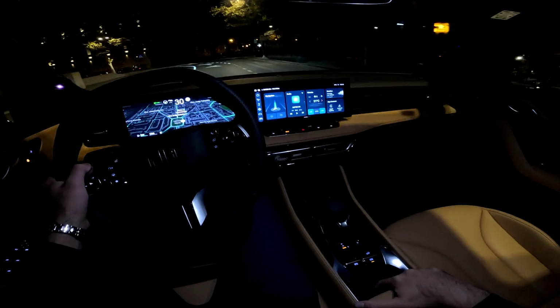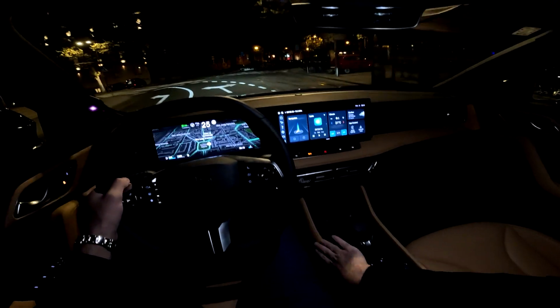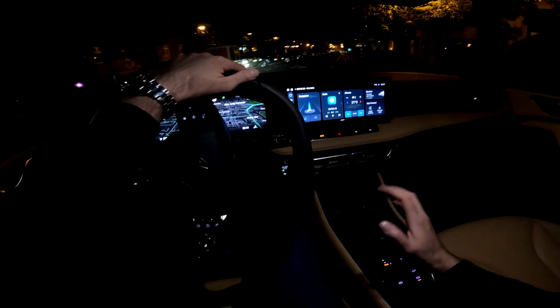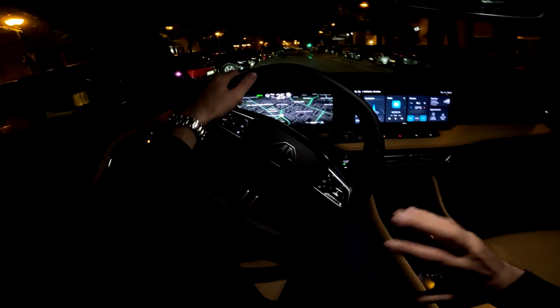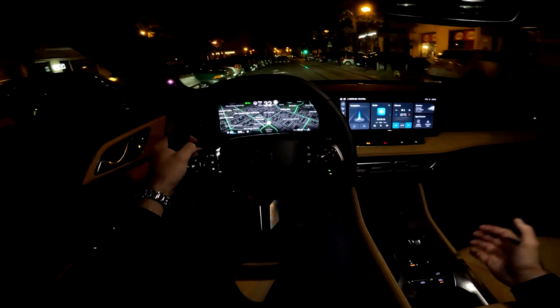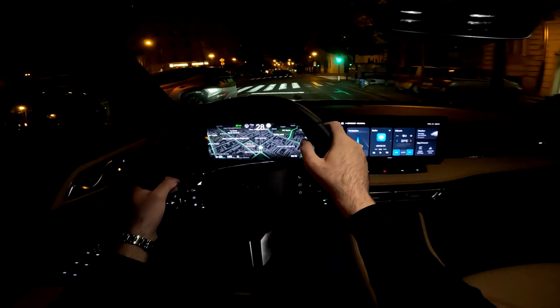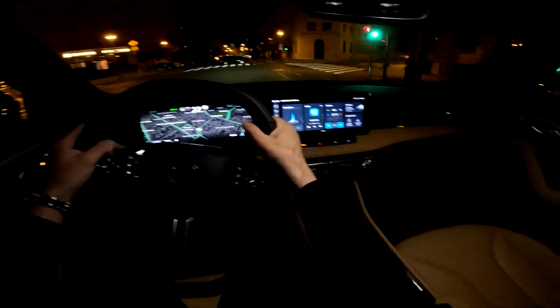And here you also have the wireless charging pad, and I love the central console in this car. Also I love the materials throughout the whole car. The cabin is so good and it feels so nice to be here. Also I must compliment just how comfortable this car is.